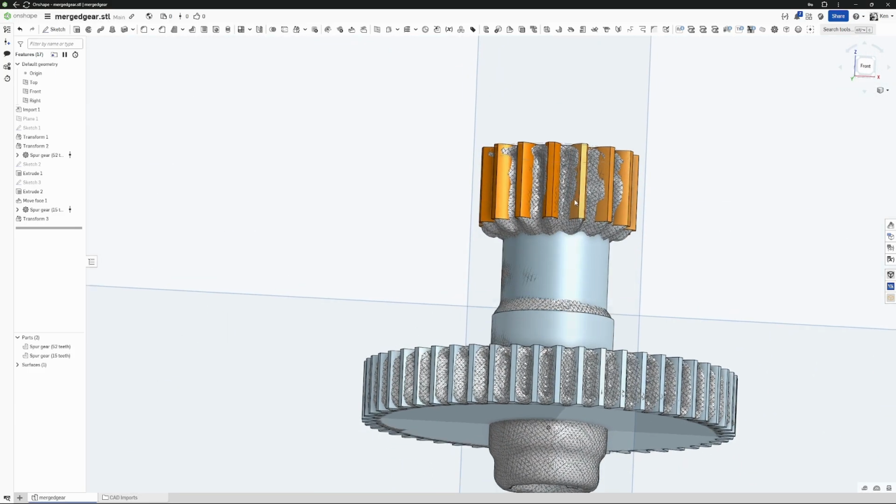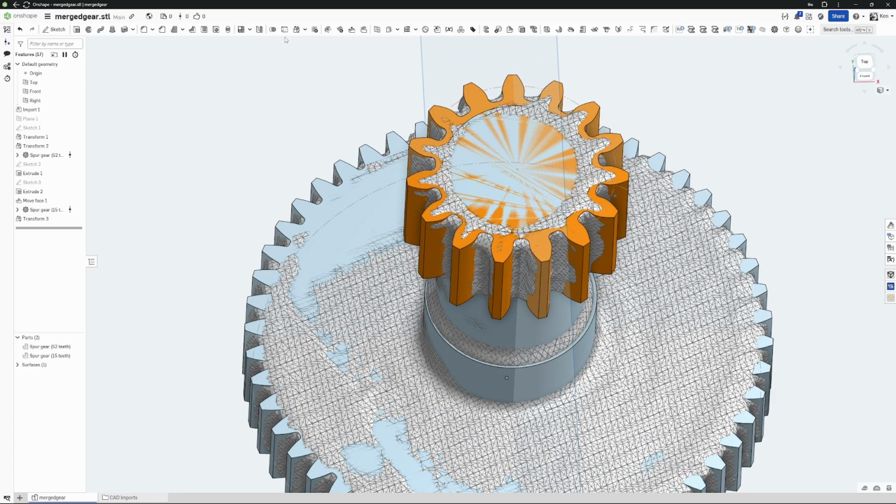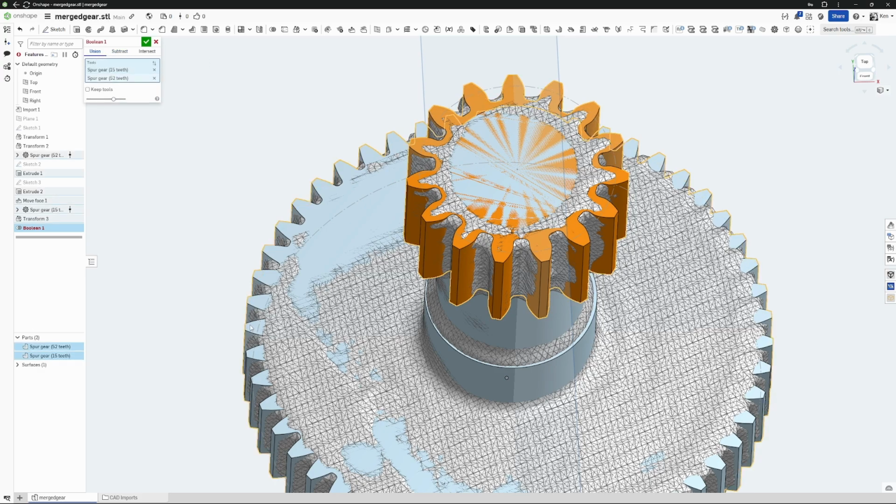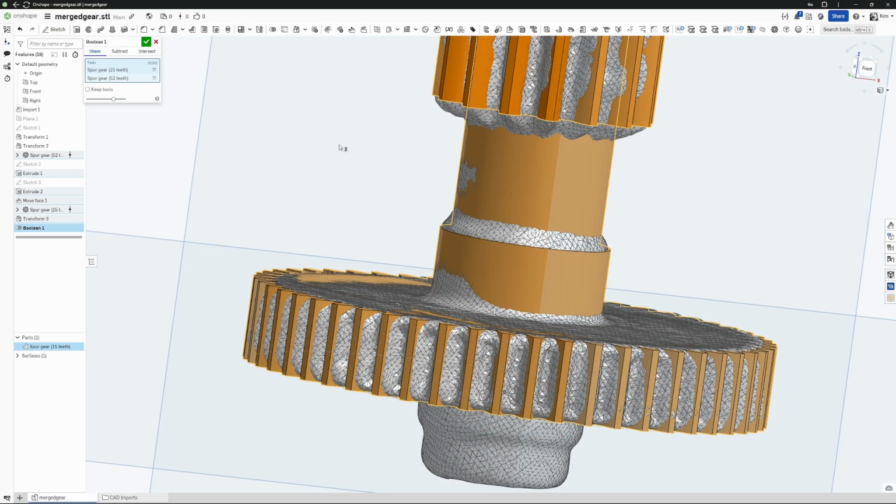What I'm going to do now is called a Boolean operation. A Boolean is simply either joining two surfaces or two objects. So if I were to select that gear and the original, you can see they become one object. I'm going to flip those just because I want to keep the original as a parent.